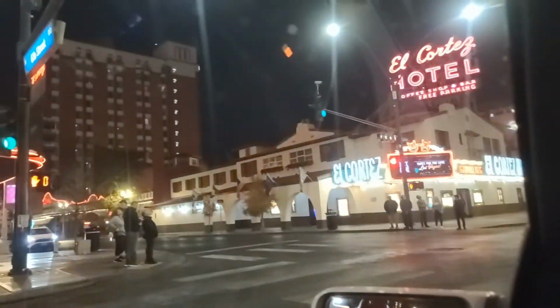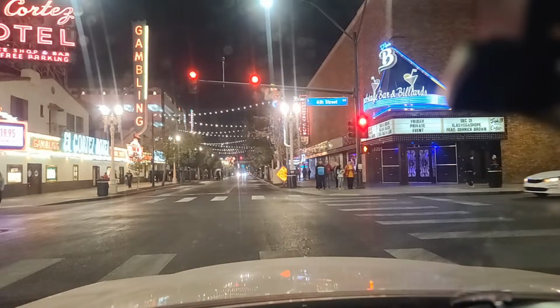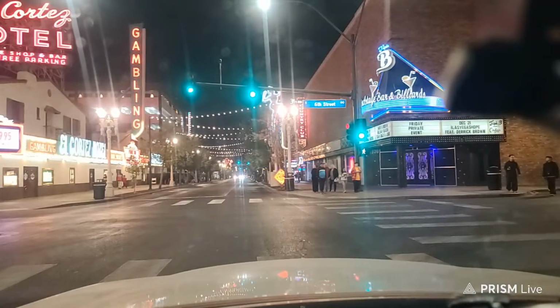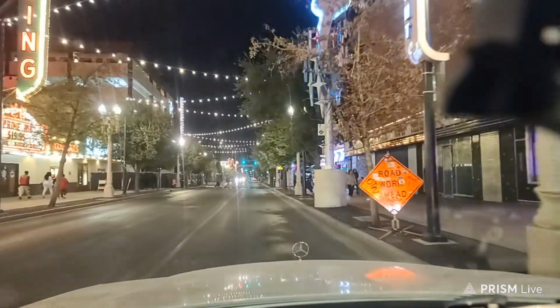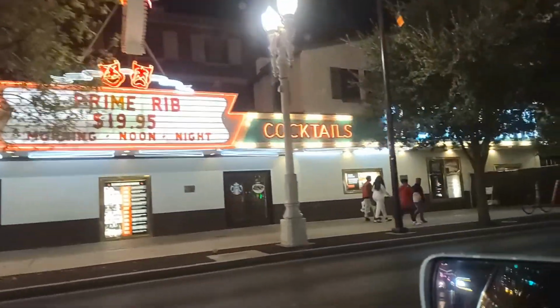So the longtime resident down here is El Cortez. It's been here since 1941. Actually, December of '41. And it's been here since then. They've remodeled, and they're actually still remodeling it, trying to bring it up to, you know, Las Vegas Strip standards. And it's not bad inside. I have done some videos inside there. Check that out in my video library as well. But it's not bad. Then you have prime rib right there, 20 bucks, morning, noon, and night being advertised there at El Cortez.